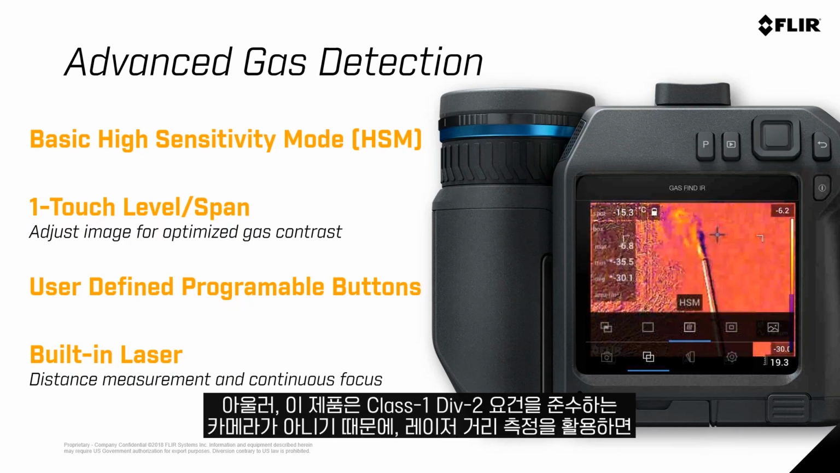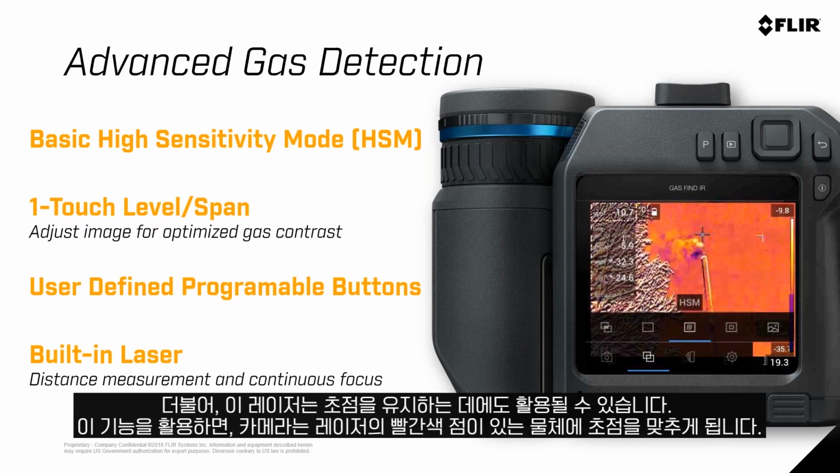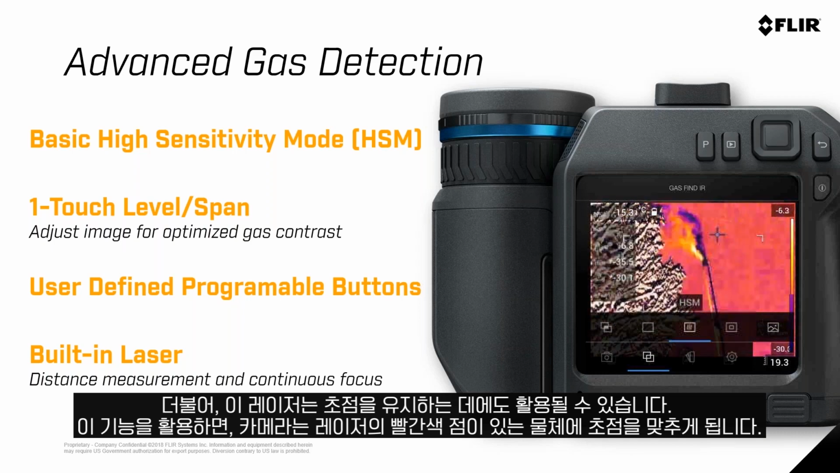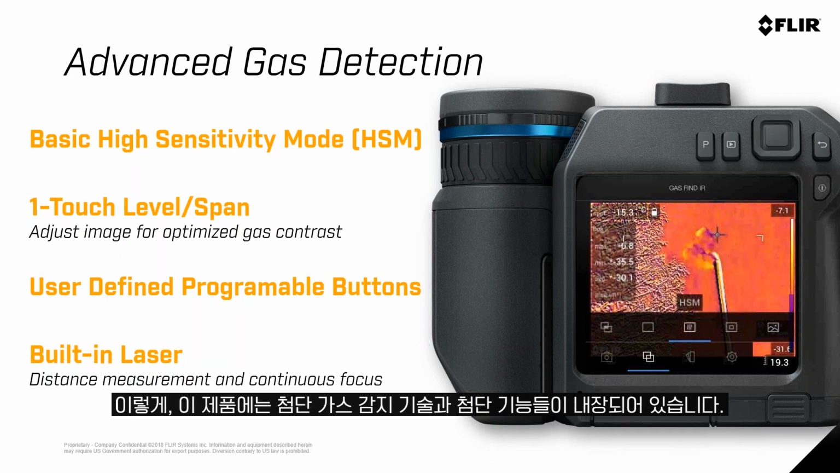Maybe this is to ensure that, since this camera is not a Class 1 Div 2 compliant camera, you can ensure through your camera and through the laser distance measurement that you're the correct distance to meet the requirements your company has on distance away from components. But you can also turn on the laser for continuous focus. The camera will look for that red dot and always focus on wherever that red dot is pointing. So, advanced gas detection and advanced features built into the camera.